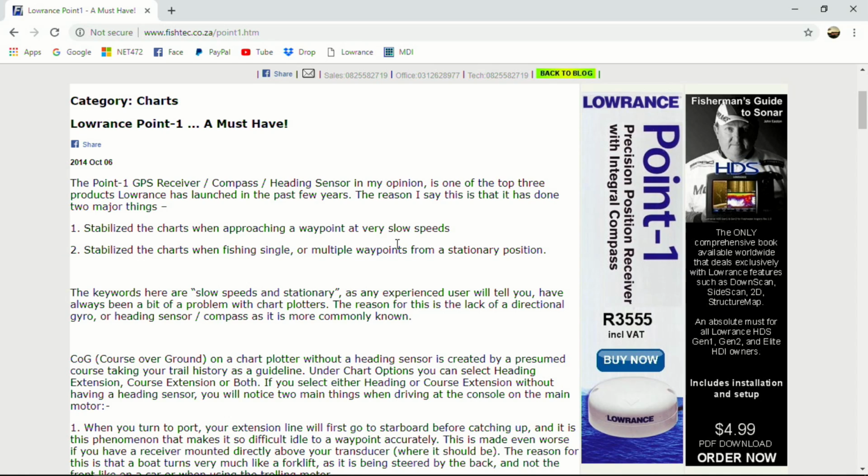5K for a Point-1. Just keep in mind, guys, you also need an N2K starter kit if you don't have one. The Point-1 comes with the Point-1 itself. It comes with a T-piece. It's got a short cable on it, and it includes a 15-foot N2K cable. But if you don't already have an N2K network on your boat, you will need an N2K network. I think it's around 1,200 bucks. If you buy all those parts separately, it's worth about 3,500 rand. So always get the starter kit.